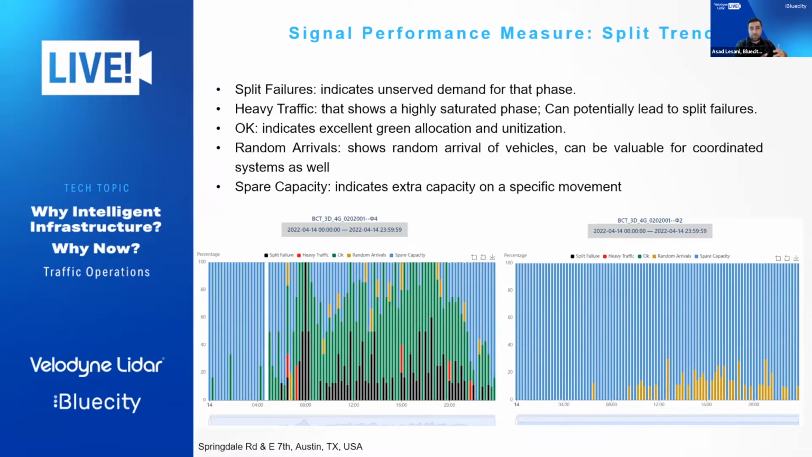Heavy traffic shows a highly saturated phase and can potentially lead to a split failure. Excellent green allocation indicates good use of green time. Random arrival shows that vehicles are arriving during red, but no one was there during green time. And spare capacity indicates that you are assigning a lot of green time to a specific approach, but no one is actually using that green time.